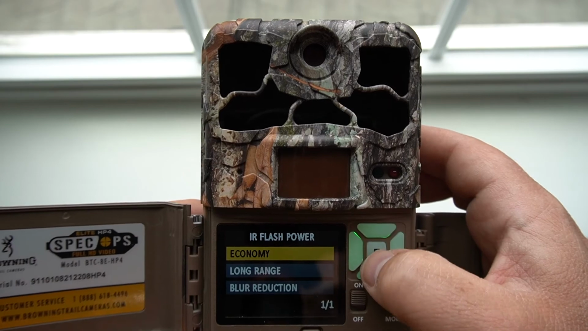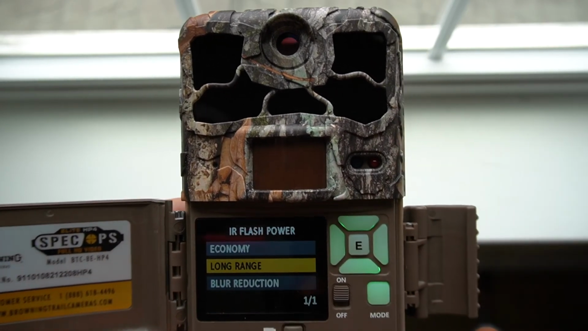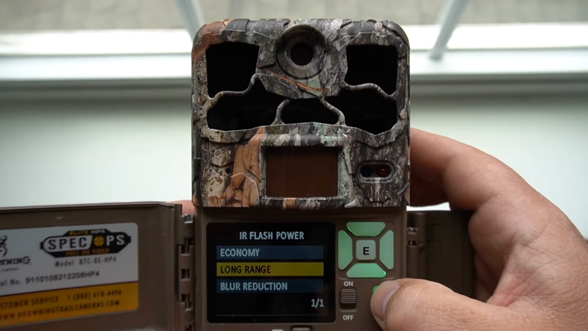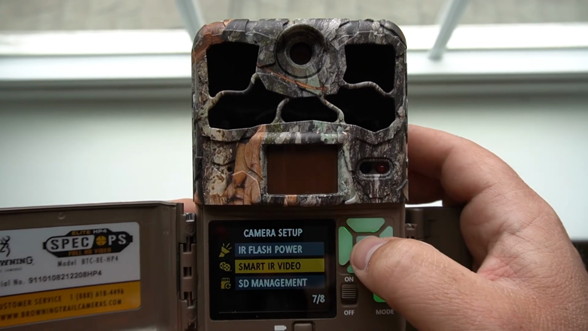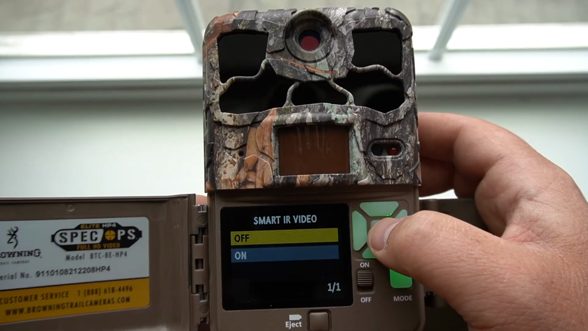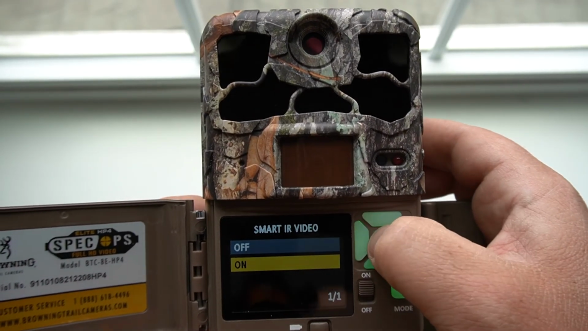We're going to do long range. You can do economy, or you can do blur reduction if you're getting a lot of blurred pictures. We'll leave it on long range. Here's the smart infrared video. Okay, and we're going to put that on.